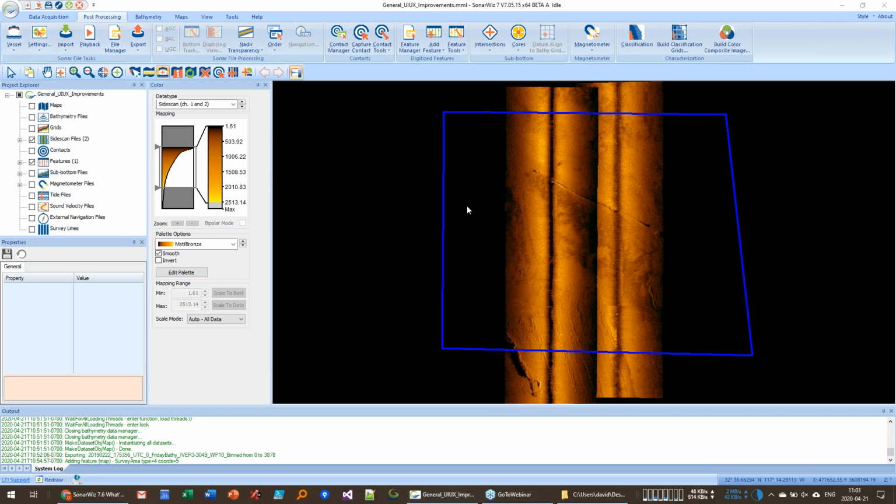The A-B processing assumes the units are the same. I think I addressed that one already. It does try to normalize for them. And the question is, can you use the A-B for both side scan and multibeam data? And the answer is yes. And in fact, it's intended to work for both imagery and bathymetry. I didn't have a chance to show that.